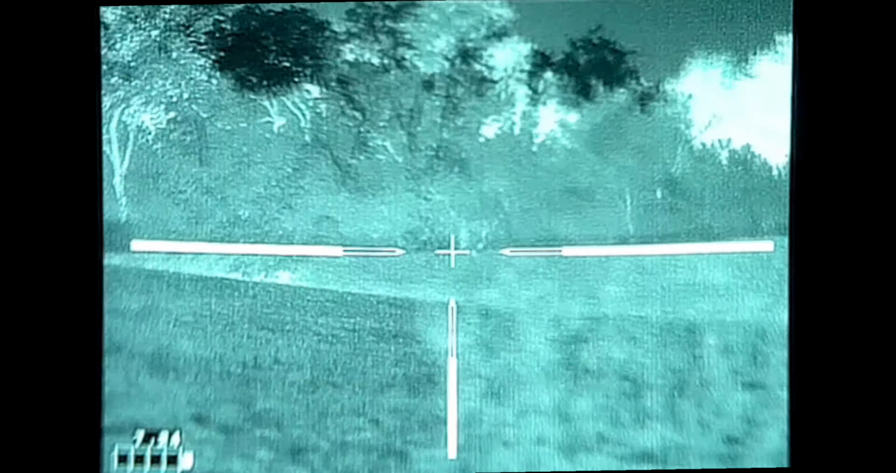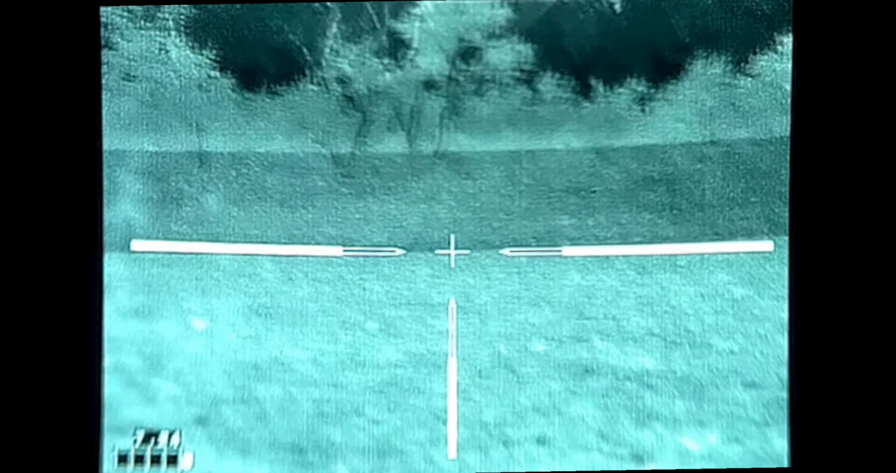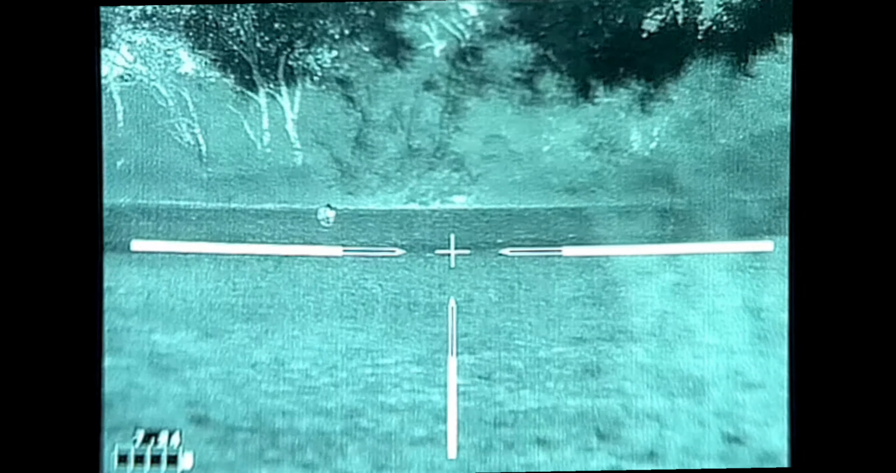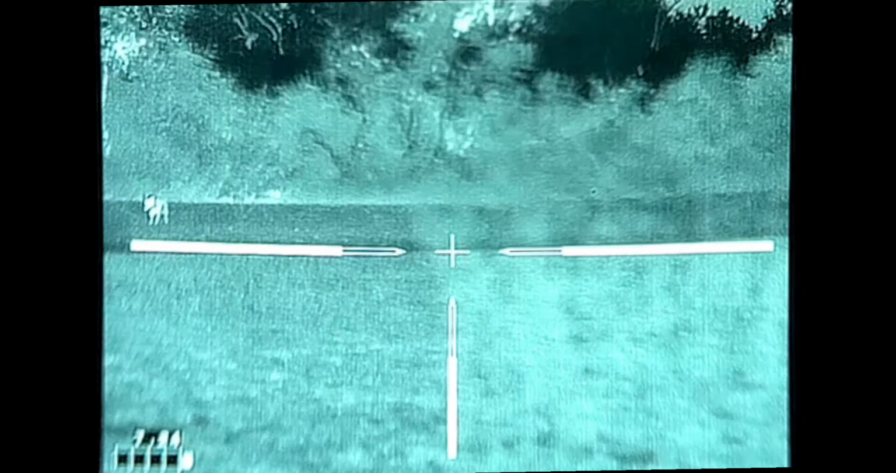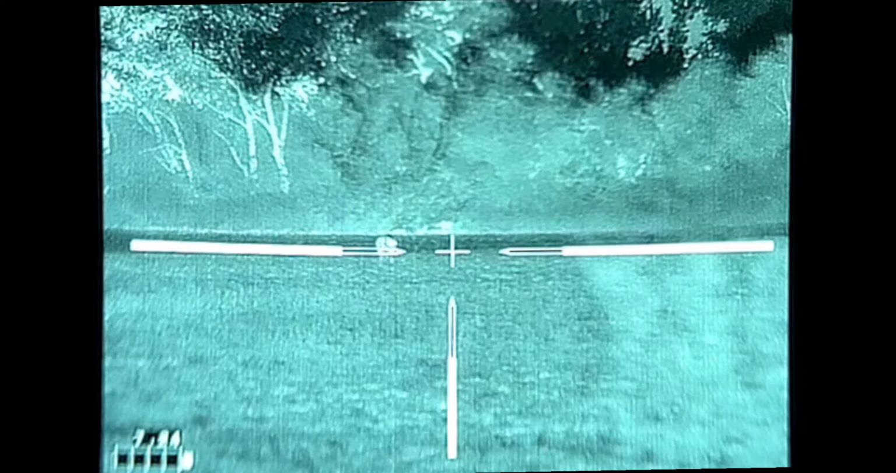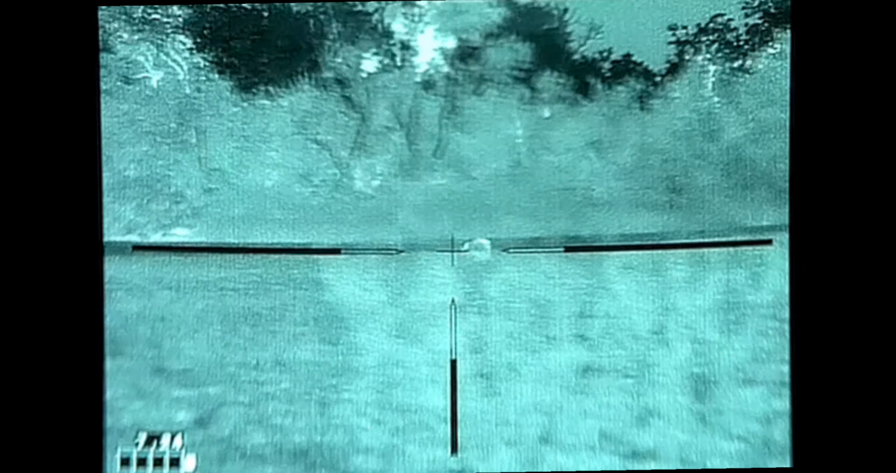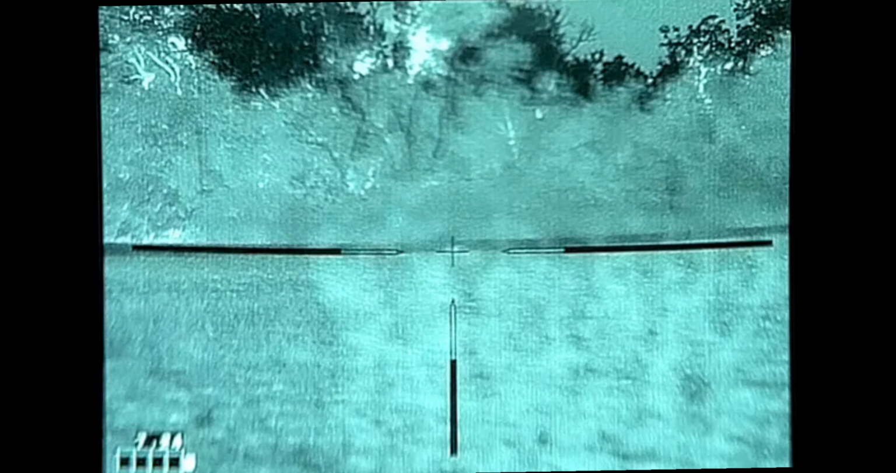So there's the hog right there on that left hand side. I mean, I get it that he's having a hard time seeing it. He just went right by it. But that's because look at all this extra noise of that bad ghost image in there. And so we're all going to make sure that everybody is ready to do this. And then he's going to make the kill happen here in just a second. And with that shot, he put it down.